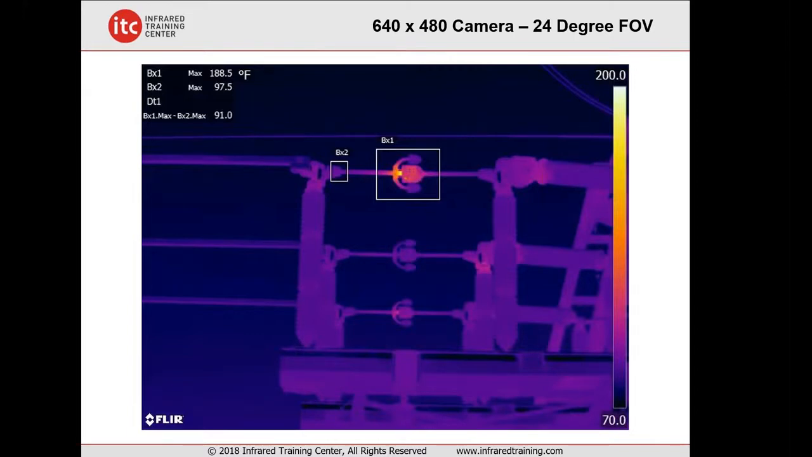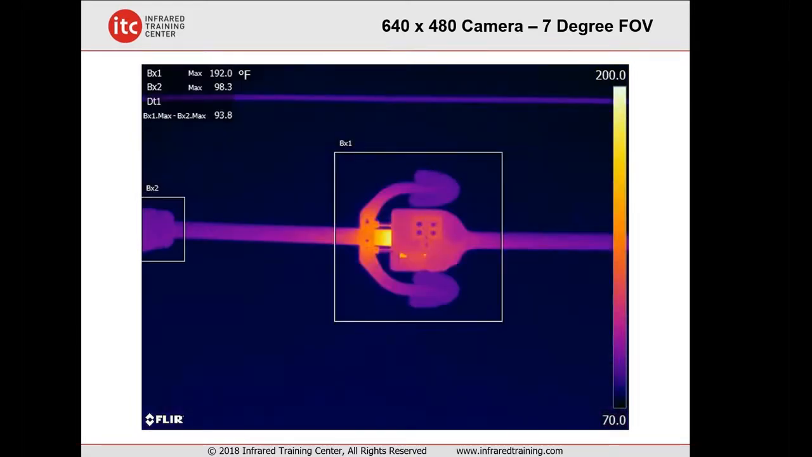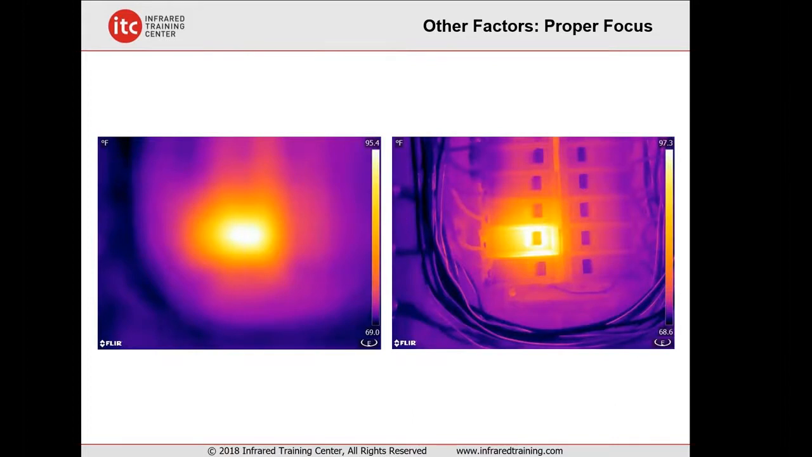What we're getting is more pixels on the target. With more pixels on the target, we're getting more information, better detail, and a more accurate temperature reading. And even better, with a 7-degree lens, we now see a temperature reading of 192 degrees Fahrenheit. More pixels, more detail, better information. Essential, showing us that resolution really matters.